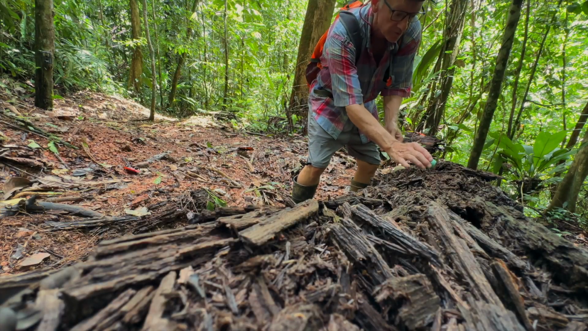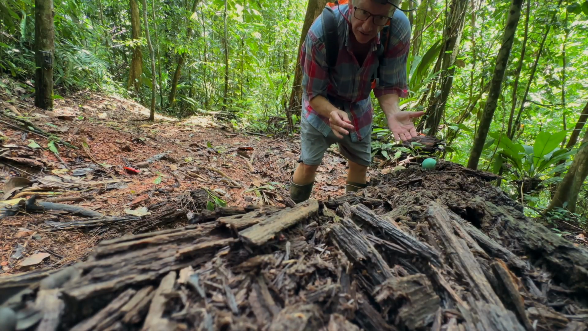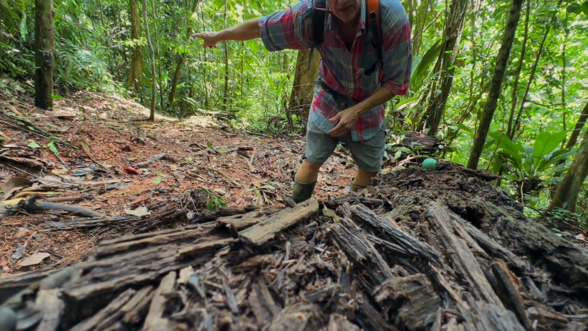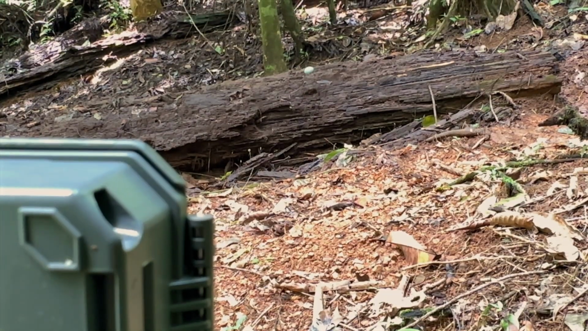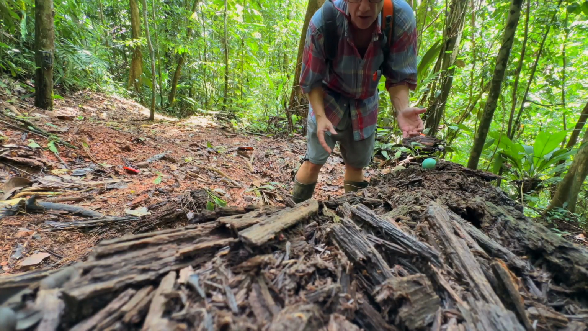There we go. One blue egg. It is August 4th, 2025. We've got a trail camera right there. And we're gonna see what comes to get this egg over the next 3 months.